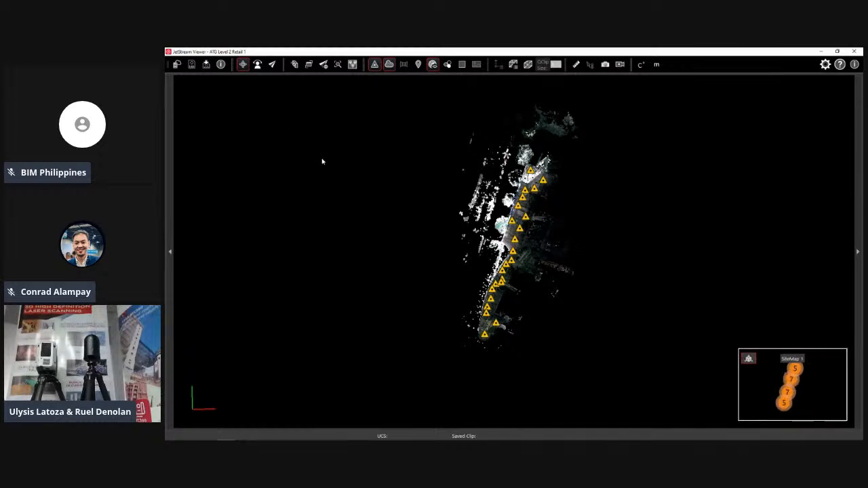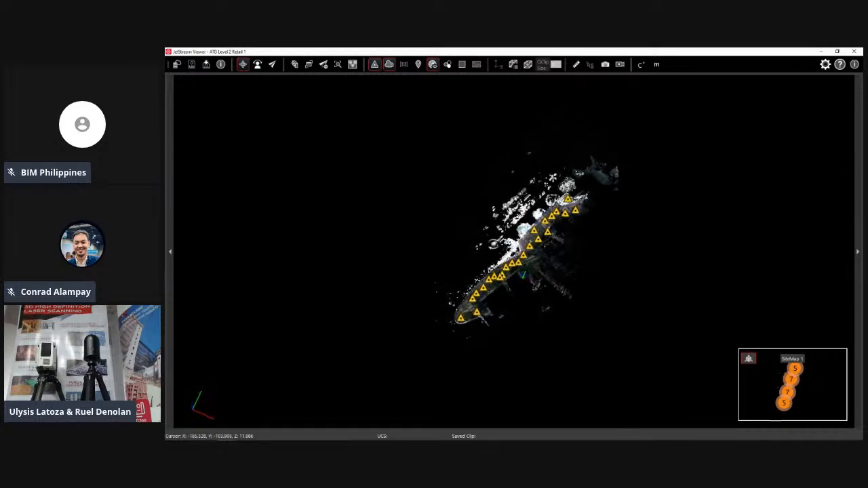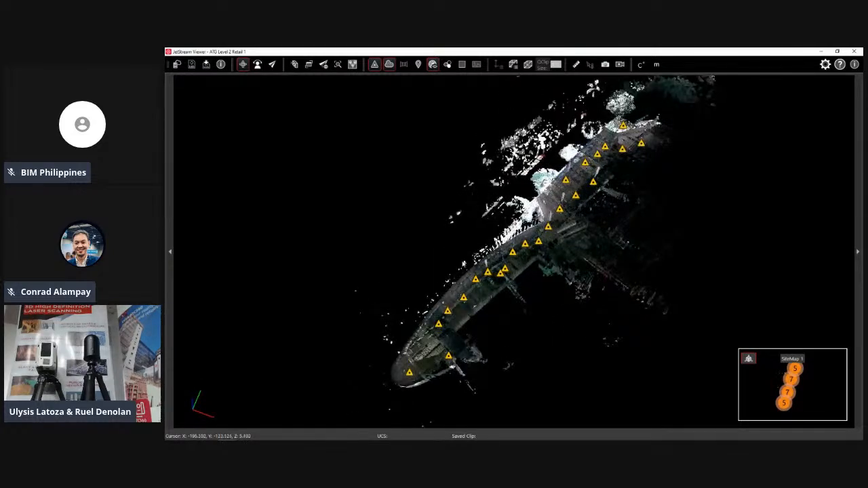Everyone, this is the Jetstream viewer. I'm using the LGS data to view this. LGS data, as Sir Con said, is the metadata. It consists of a lot of data: sitemaps, images, measurements, everything. In this view, we're in top-down view.